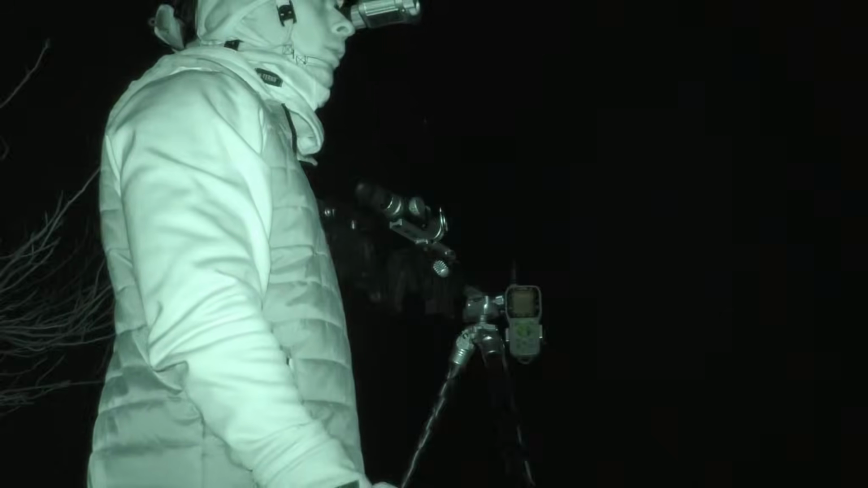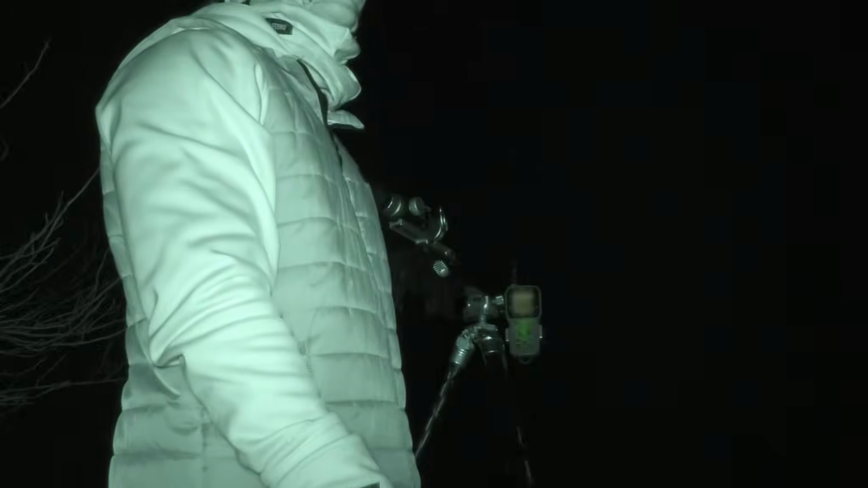All right, this is the last stand I'm hitting tonight. We're coming down to the wire here with the end of the night season here in Illinois, so I'm going to try to make the best of it. There is no wind right now, the moon is bright as can be, and we're going to see if we can't pull something out. The little bit of wind that we do have is still coming out of the east, only about 2 miles an hour, so it's pretty non-existent.